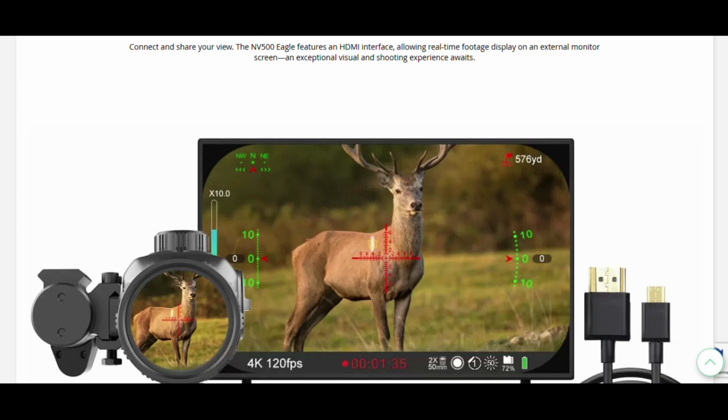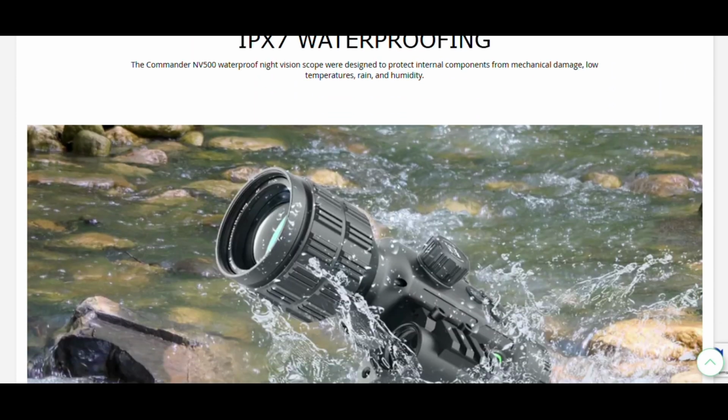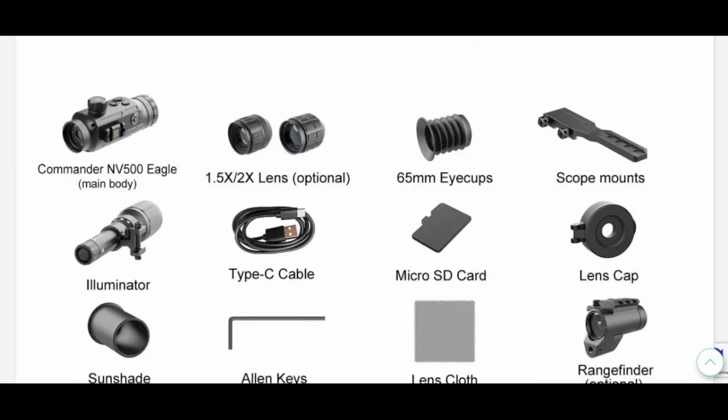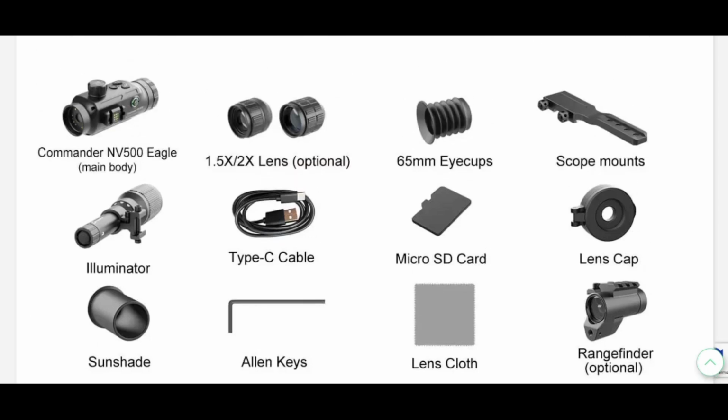Talked about the recoil resistance and the HDMI already. It is waterproof, so that's nice to know. And we already went over what comes in the box. So now, the only thing that remains is to jump out into the field and start getting some footage. So let's go get some footage in the day, some footage at night, slap this thing on, test the one-shot, and then I'll give you my final thoughts.